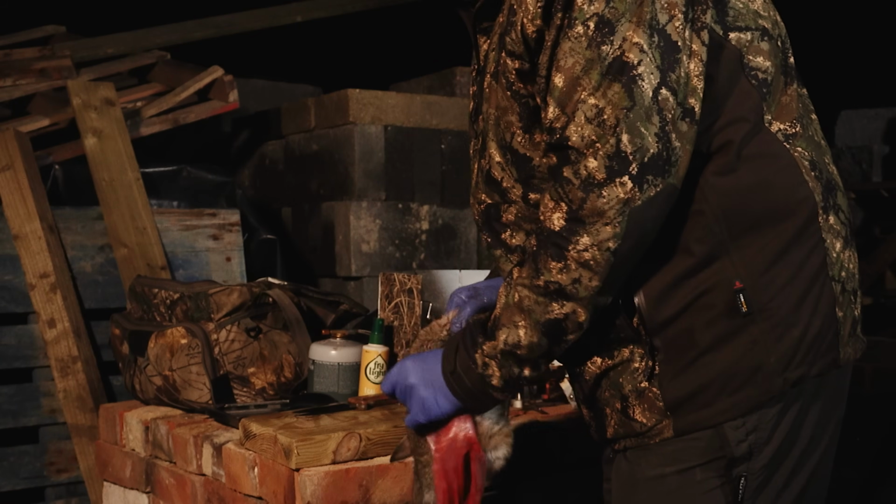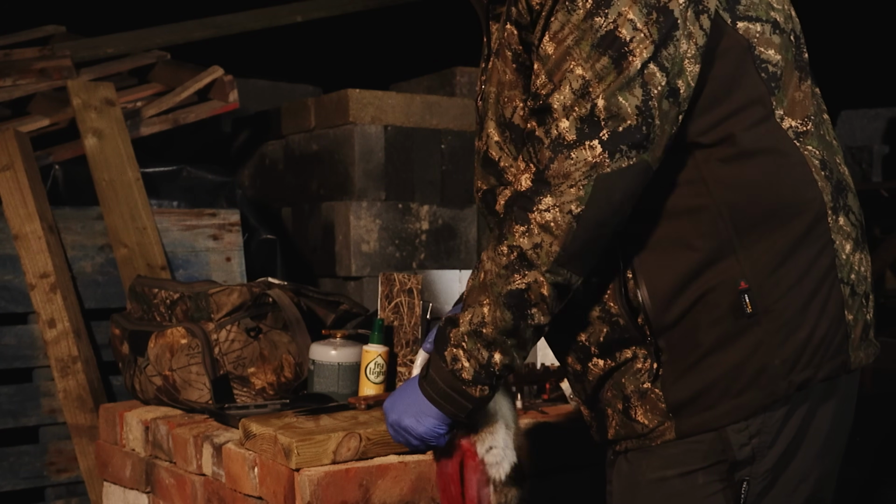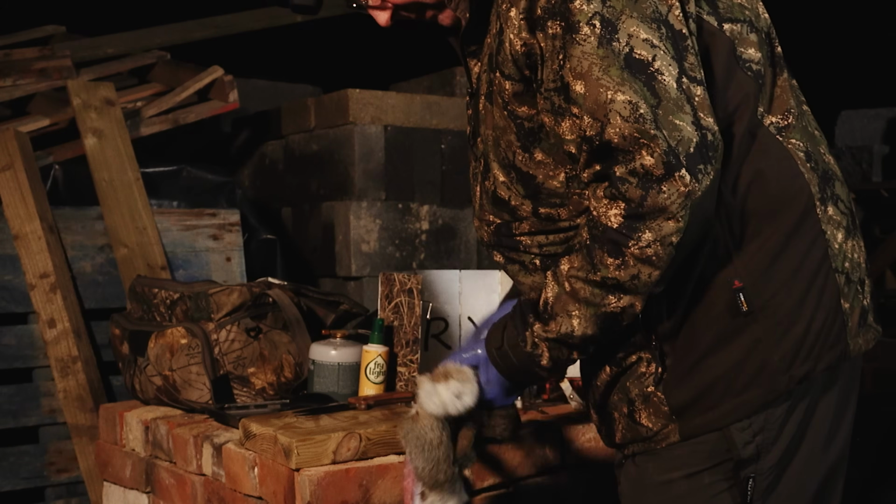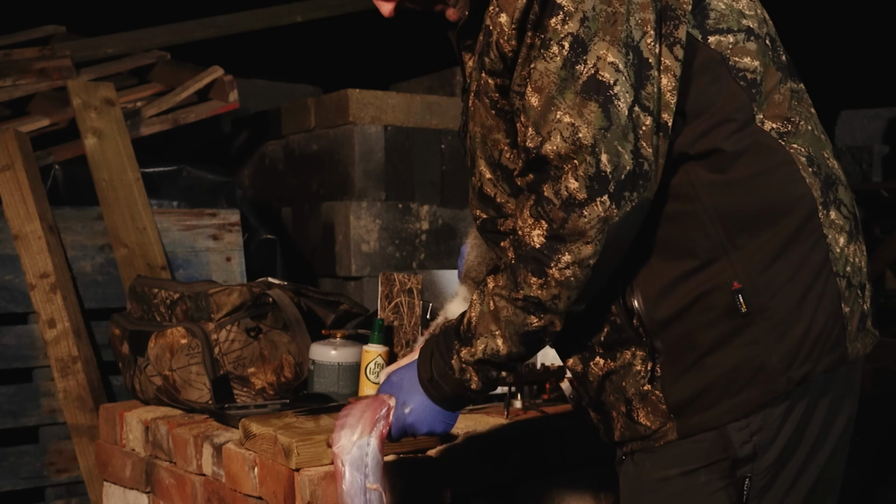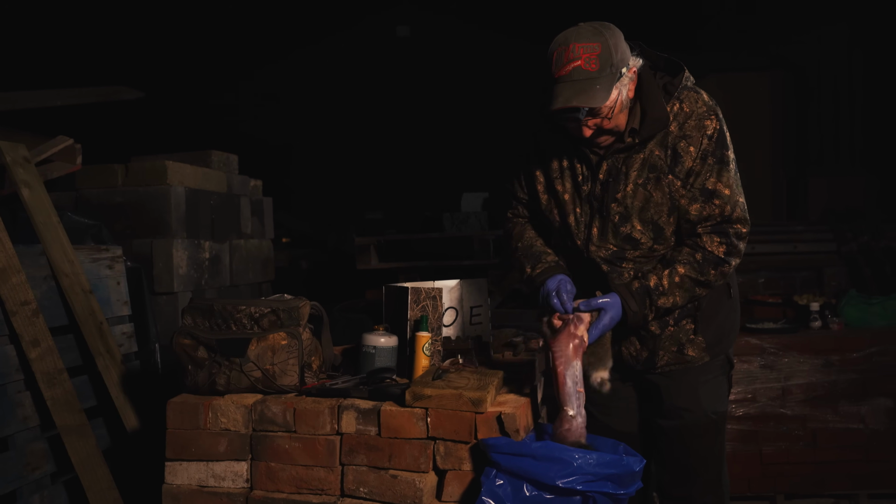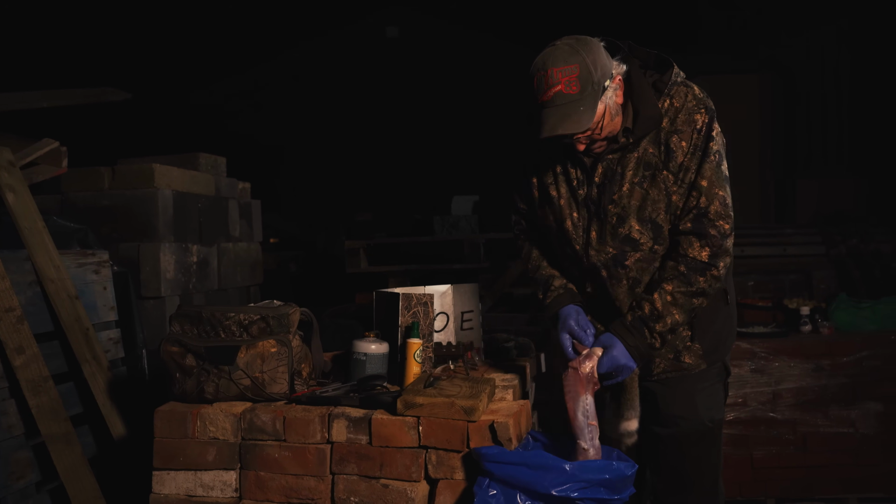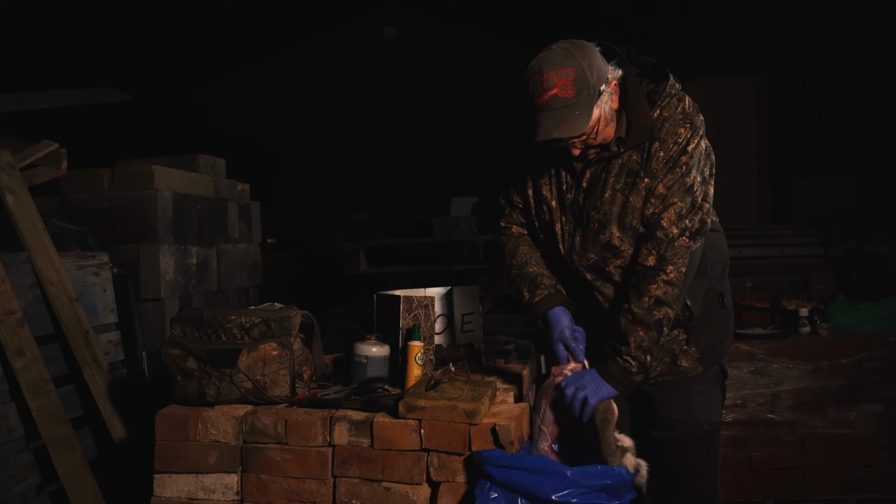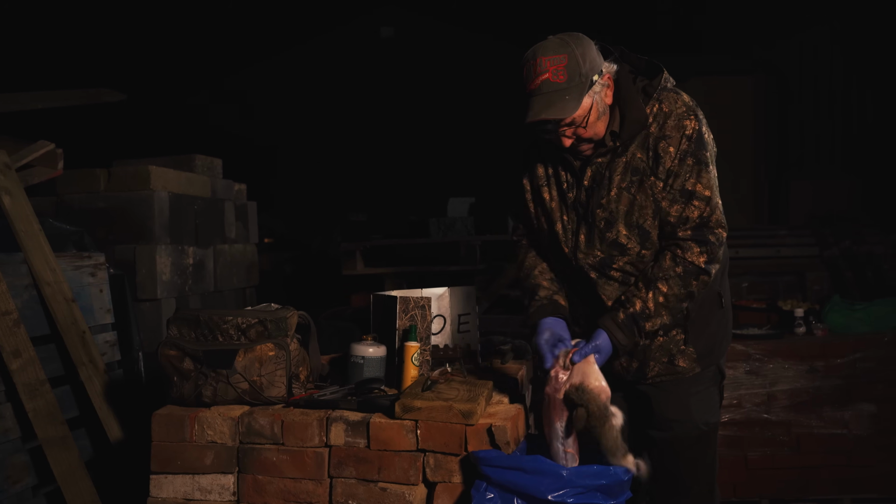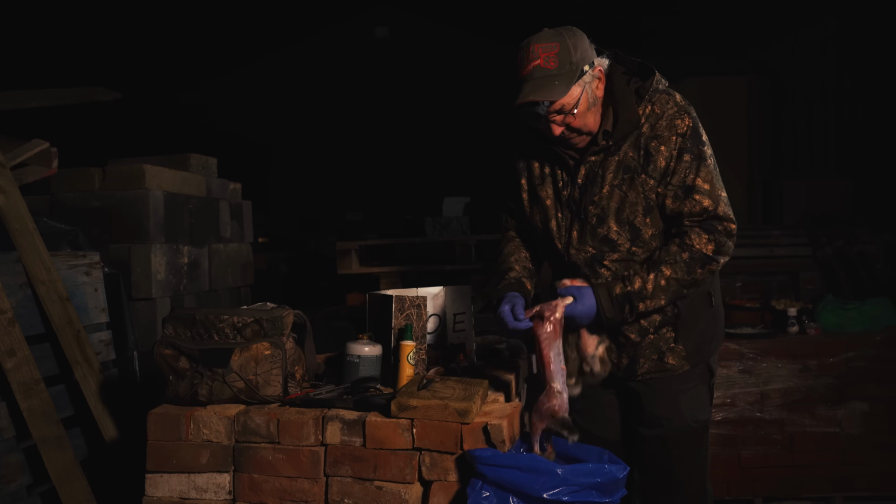Once your thumb's through there, pull that off like that. No big deal. It'll come through with the head still covered in the pelt. And they've shot this one beautifully. Take that off there, and now you've got the head.